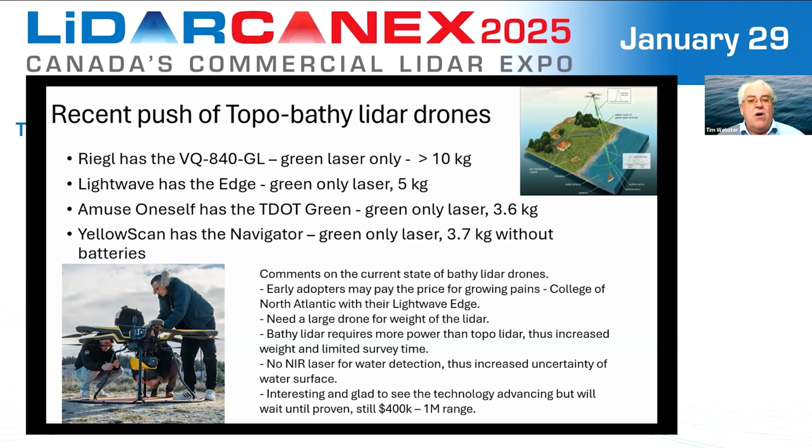You need a large drone in order to fly these topo-bathy LiDAR sensors because of their weight. And the other challenge with bathymetric LiDAR is you require more power than you do with a typical topo laser. So as a result, the increased weight, the bigger drones. And the other thing I notice here is so far we do not have any infrared lasers for the water detection. Now, mostly these are for doing fairly shallow water surveys because of these power issues I discussed.